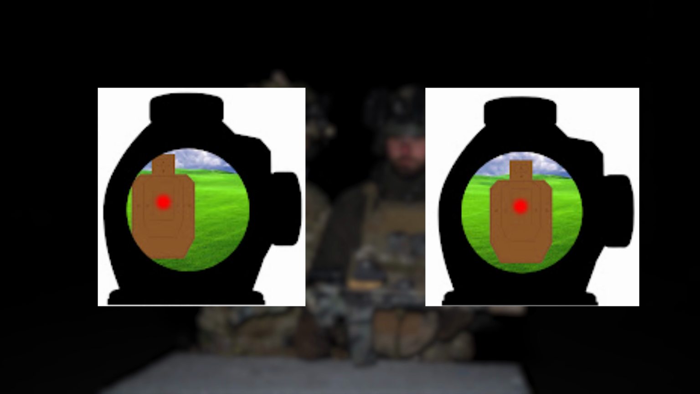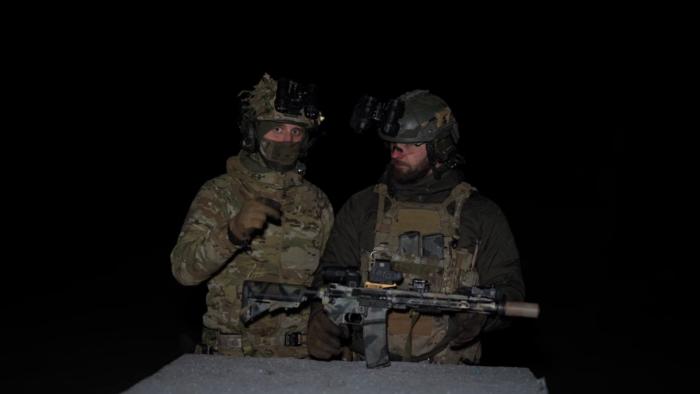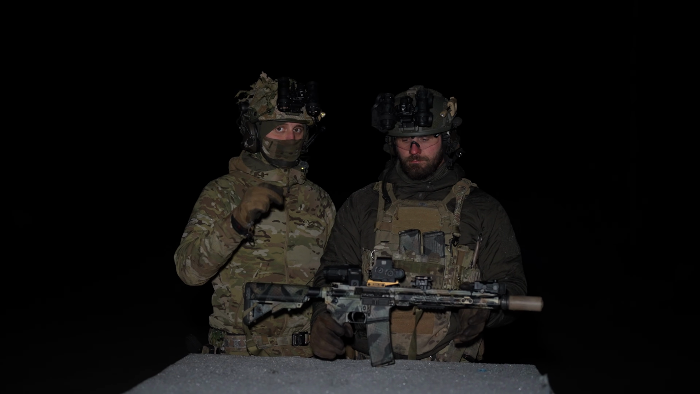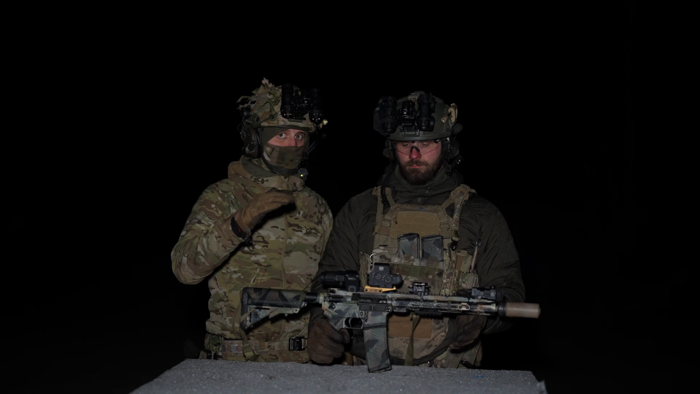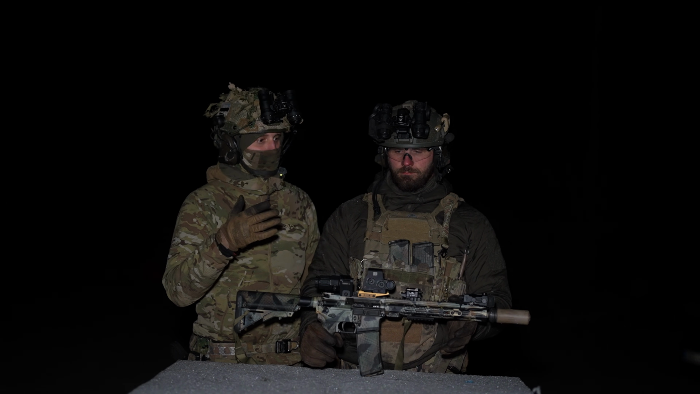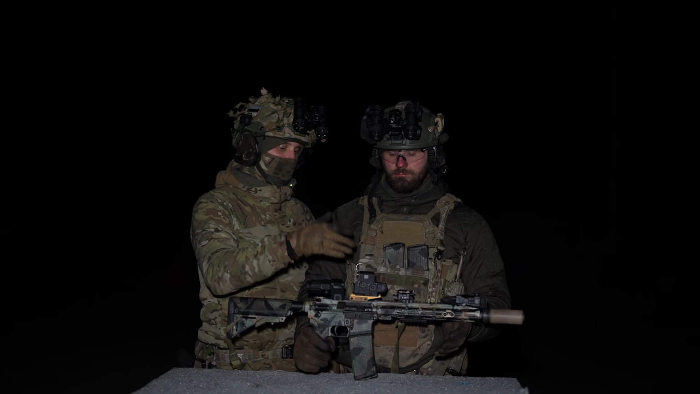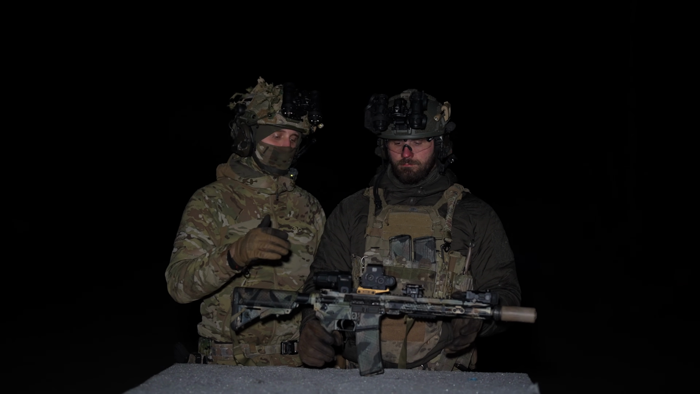You don't need to look straight into the optic, and you can still pull accurate shots. That is the whole reason why you want a holographic sight. That's the main advantage against regular red dots. The Aimpoint T2 also has very small parallax, but the Eotech is better in that regard.